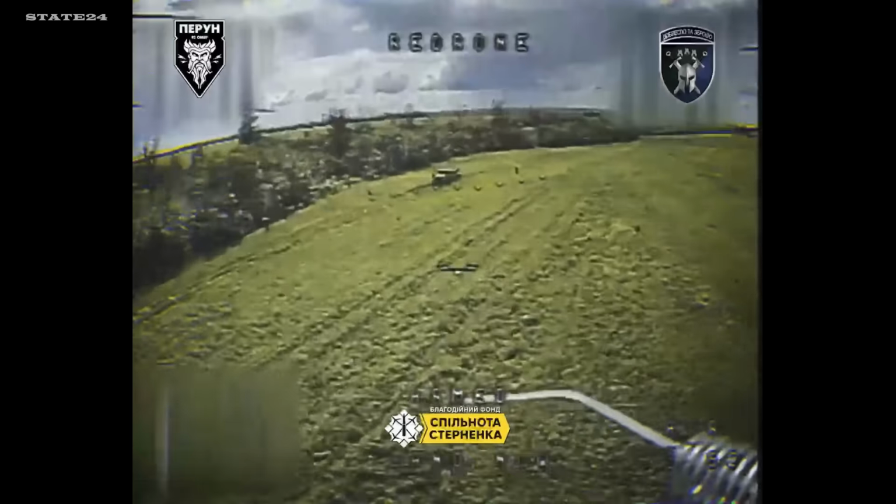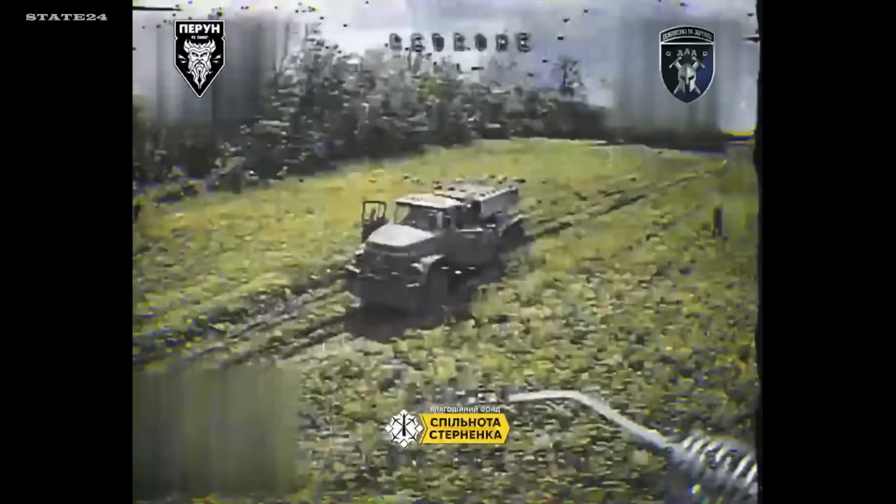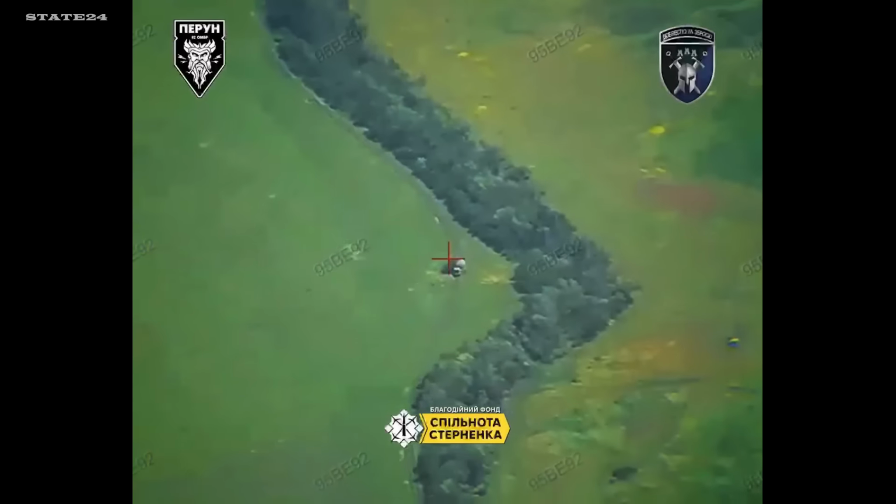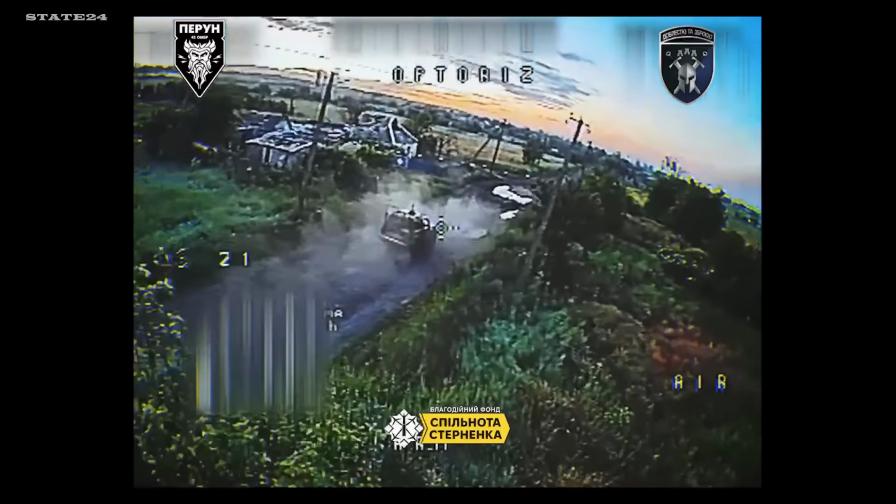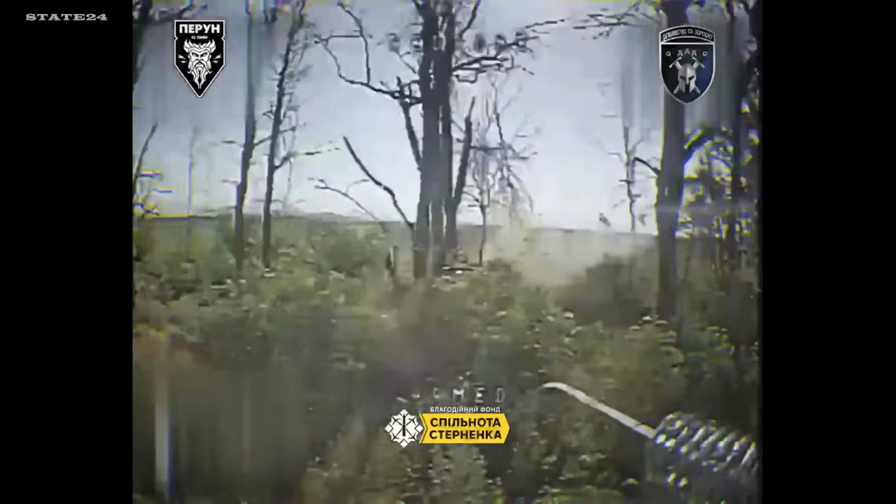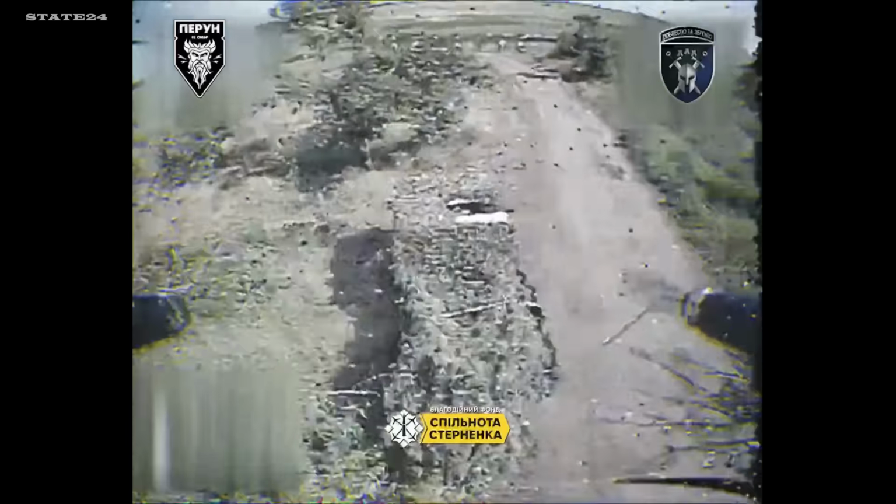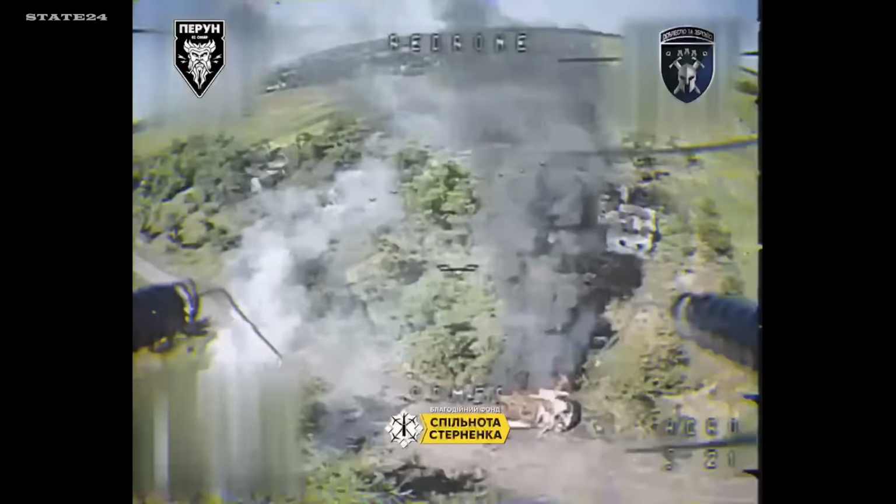Perun unit, a BM-21 Grad multiple rocket launcher spotted as its crew was boarding. The drone strikes before a single rocket is fired. The ammunition inside detonates. The explosion that was supposed to be launched at Ukrainian positions happens right there. Then the sweep continues. 2 more military vehicles struck in the same operation. When a Grad is destroyed the moment its crew boards, how many Ukrainian positions just didn't get hit today?